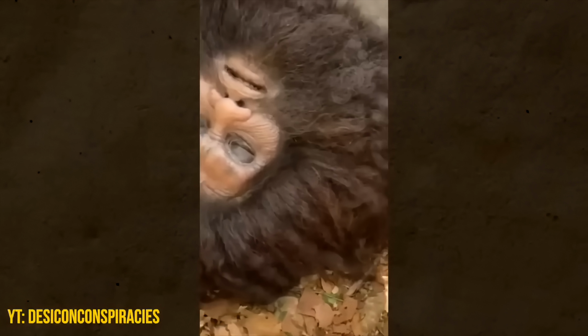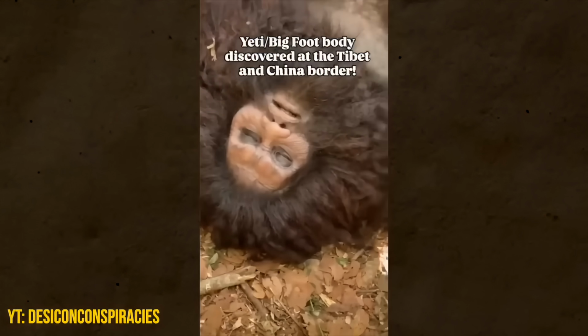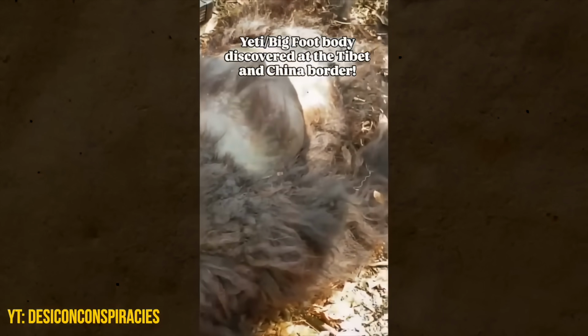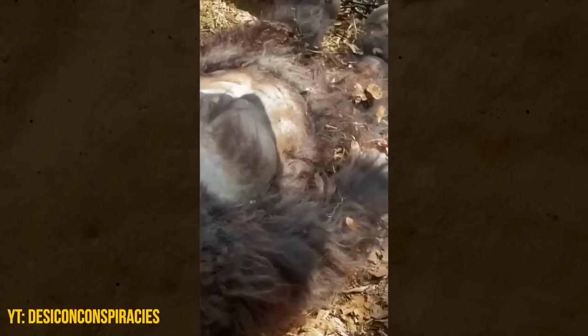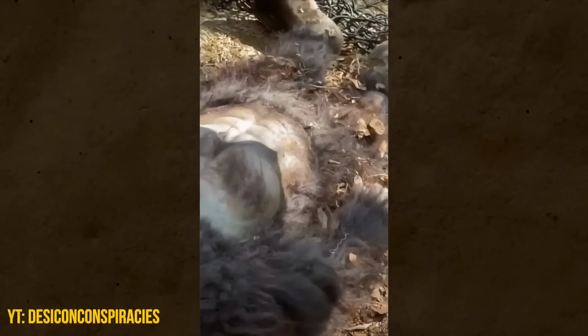In a remote Tibetan village near the Chinese border, locals say they stumbled upon a body unlike anything they'd ever seen. It looked human, but not quite. Tangled hair, grayish skin, massive hands and feet. Its torso was shaped like a gorilla's, but its face looked eerily human. Someone filmed the scene before authorities stepped in.